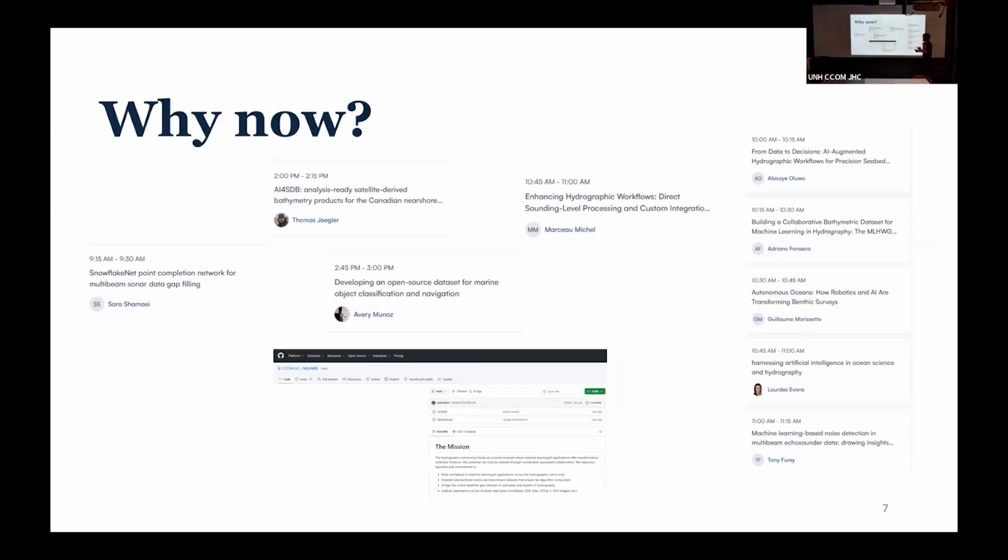Not only that, but there's been a significant increase in the community's interest in AI and machine learning and these kinds of methodologies. This is just from the last CHC: these are all the papers that were somewhat related to either deep learning, classic machine learning, or any kind of learning algorithms in general. So it's a big community push towards this.